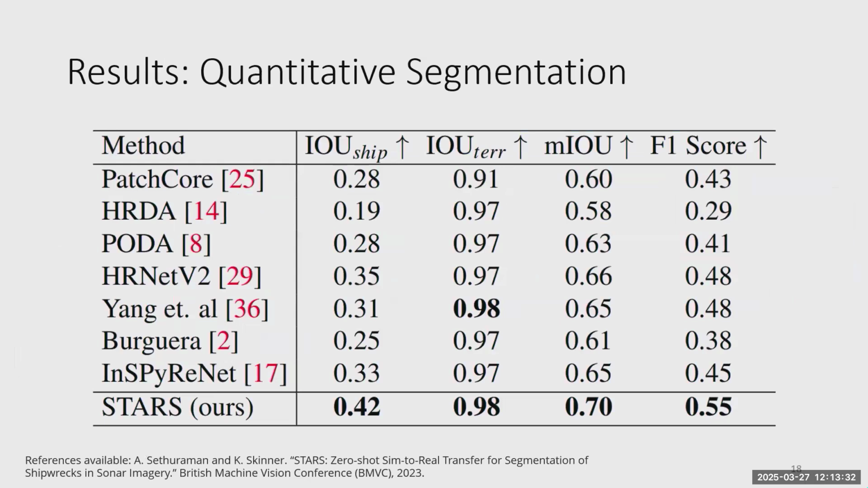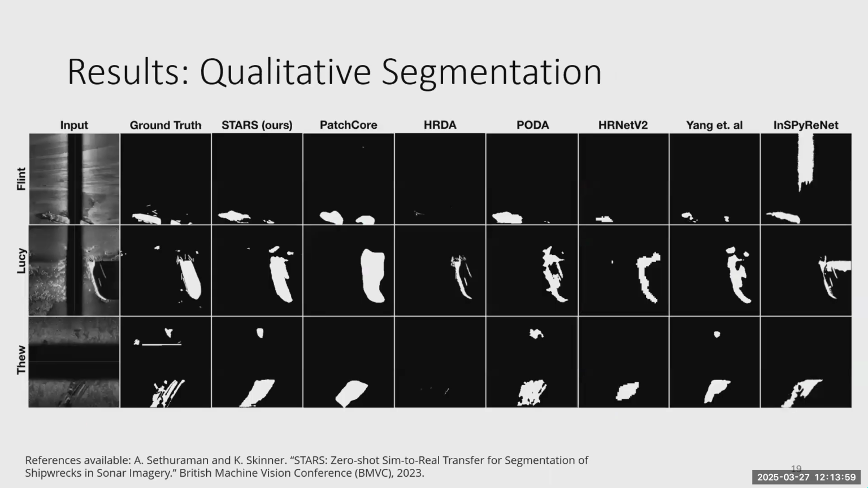So we compared our network to state-of-the-art anomaly detection, segmentation frameworks. All of these networks were trained without access to the real ships, so they either have the simulated data or only the terrain data for training, depending on the network type. And we show that our network does outperform these alternative methods when we don't have access to real examples during training. But to show some qualitative results that are a little easier to interpret.